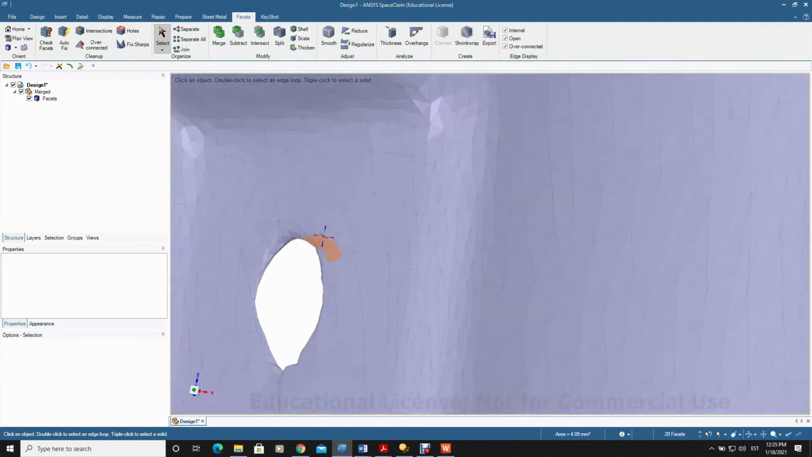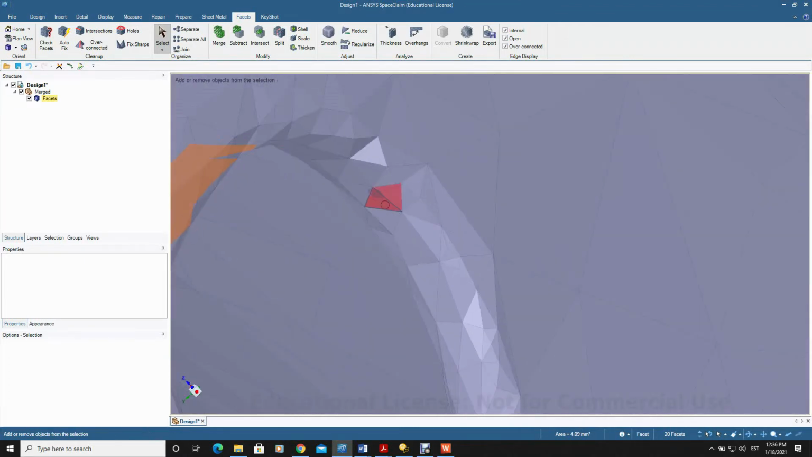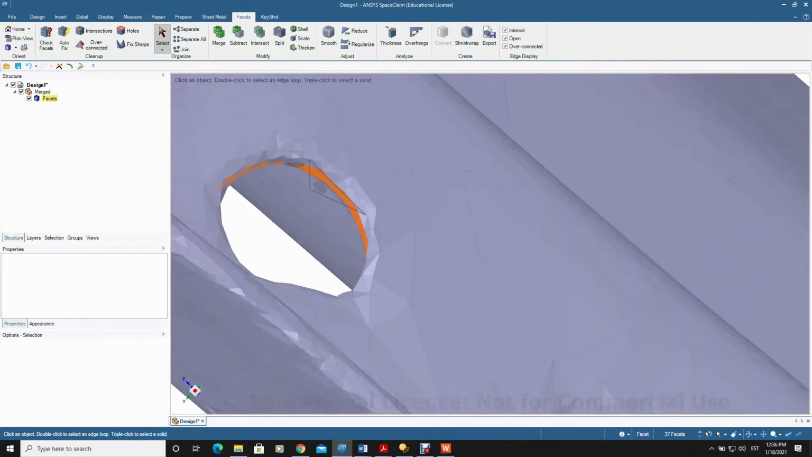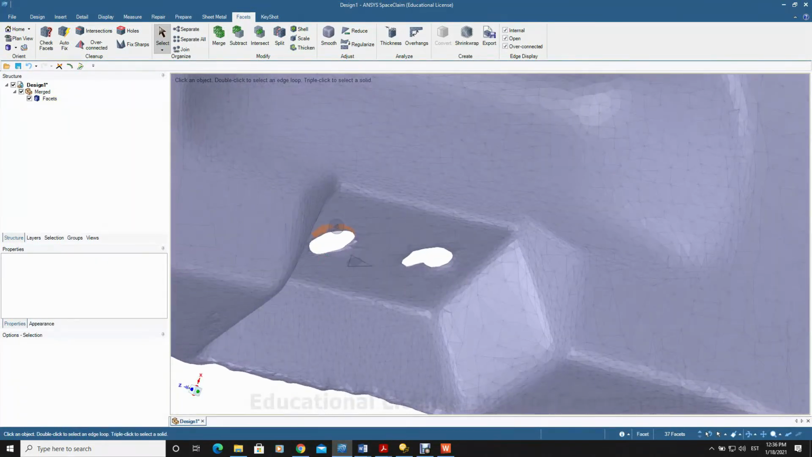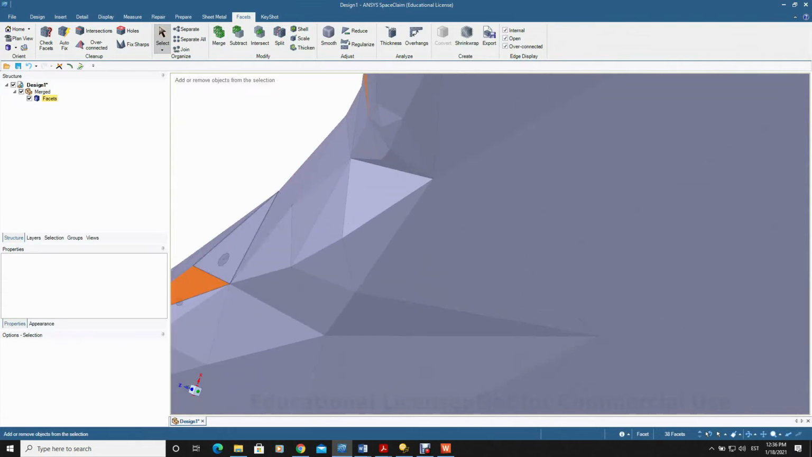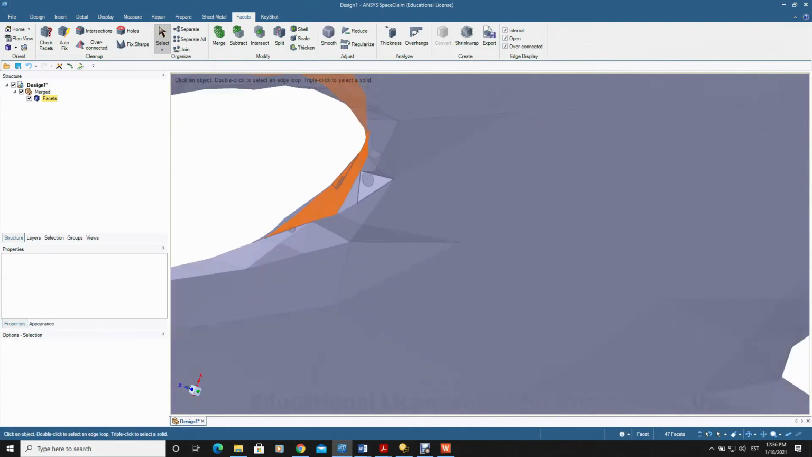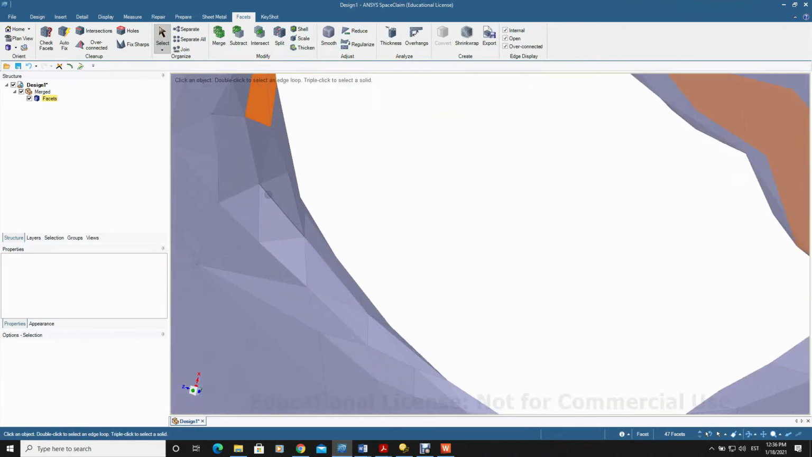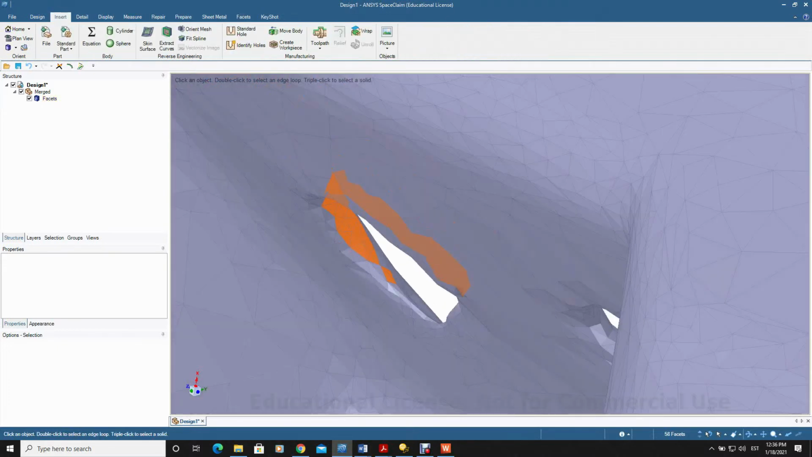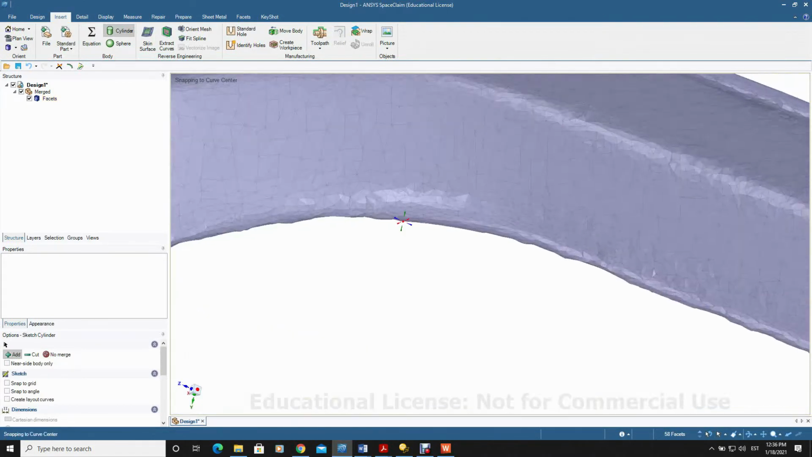Let's see, it might be a good idea to switch to the paint selection option, paint those over there. Now we can choose those facets.